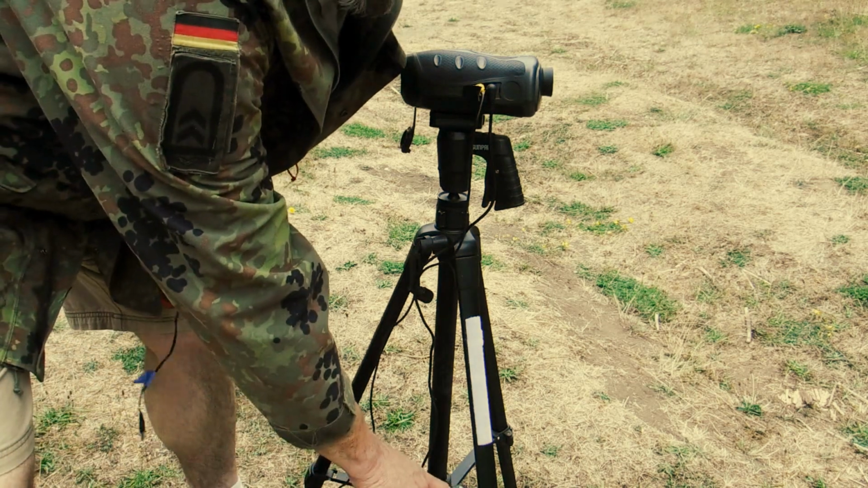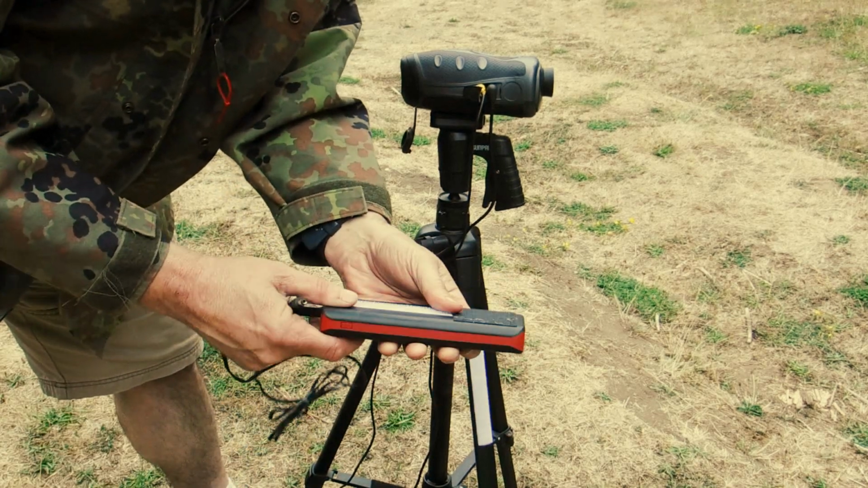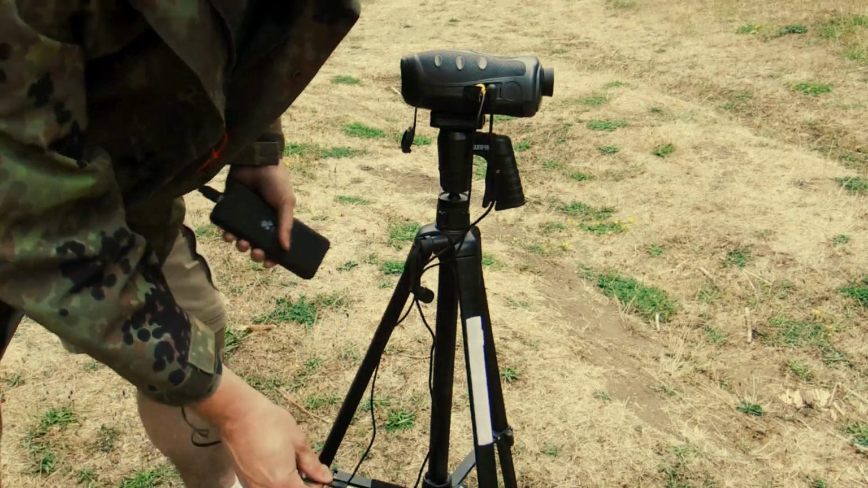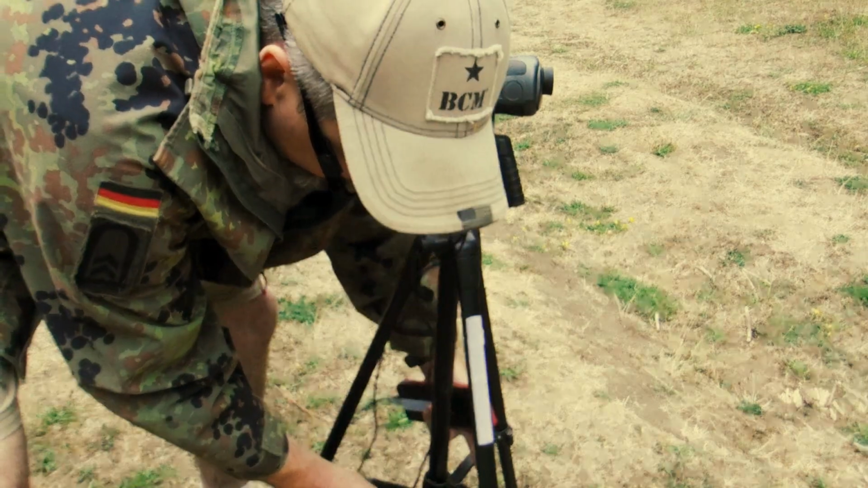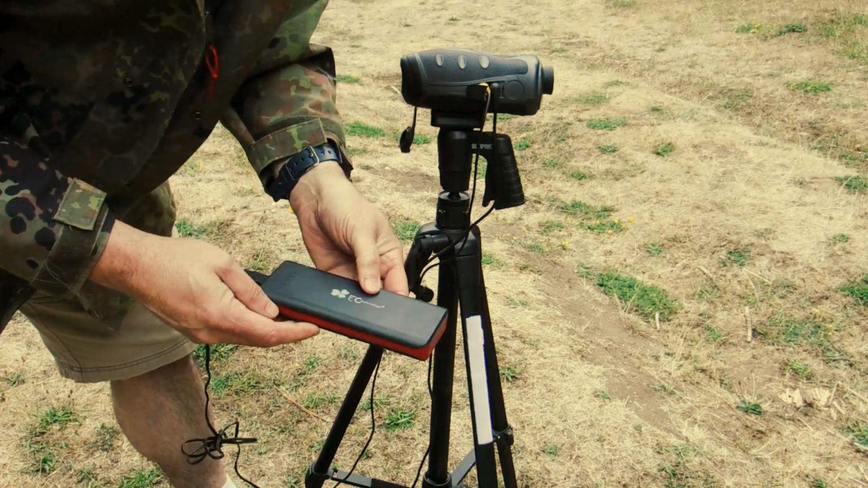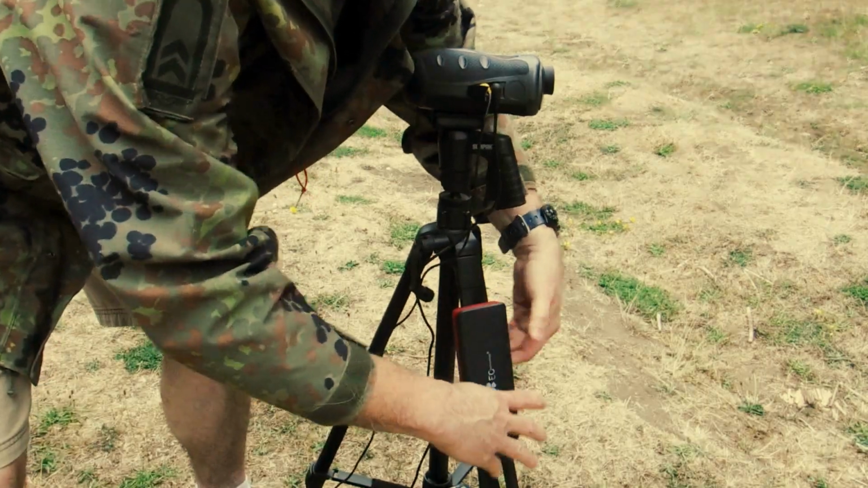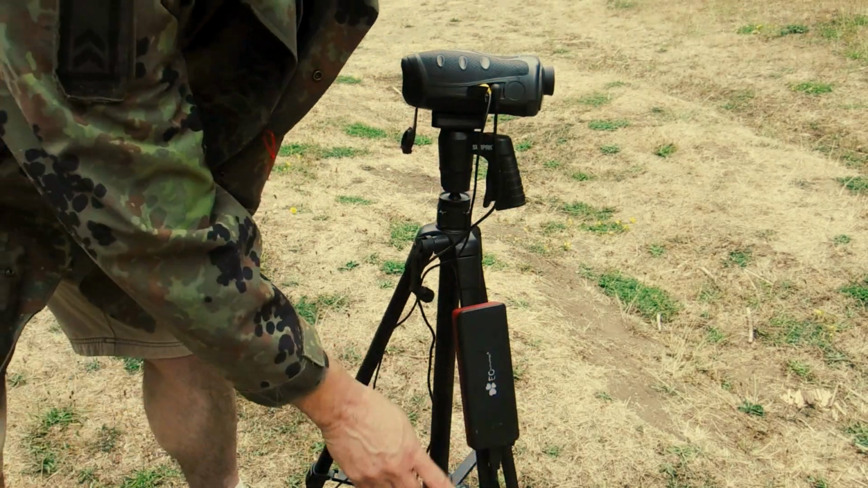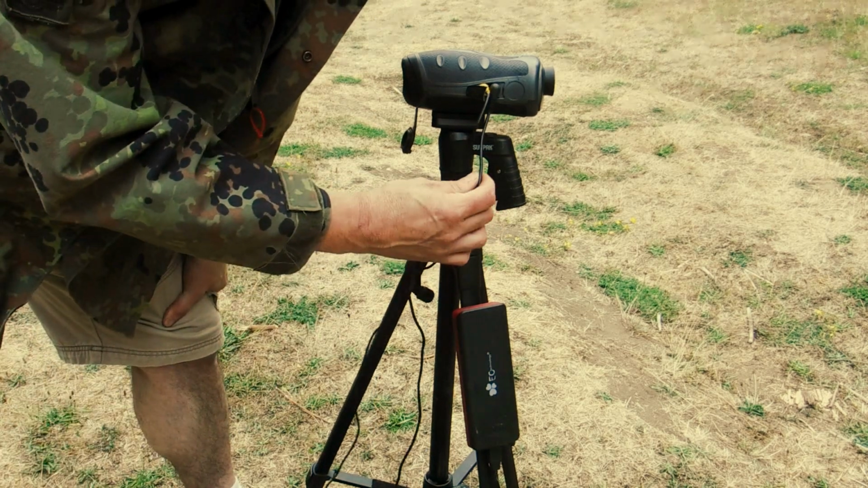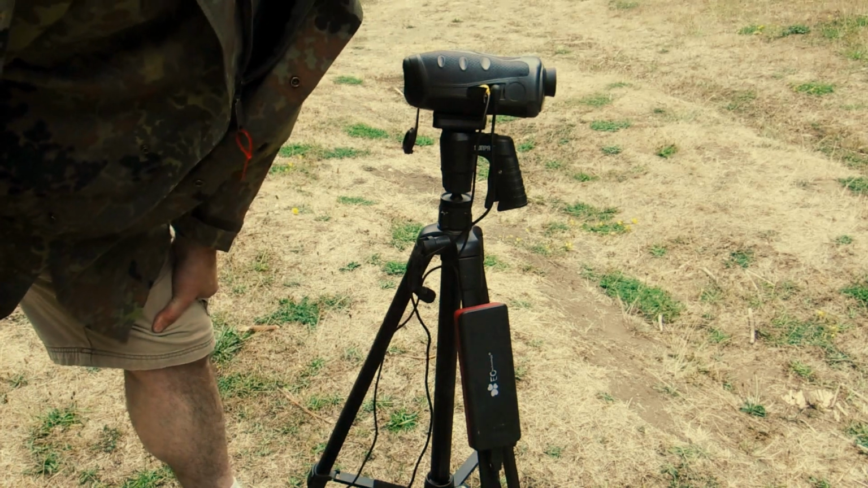This runs on 5 volts DC, so we have this little charger that's 5 volts, and we simply plug it into the MDVR, and it also has Velcro for quick and easy in-the-field power to the MDVR. And the way the MDVR is set up, if it has a video signal coming into it, it will start recording. I have it programmed that way.